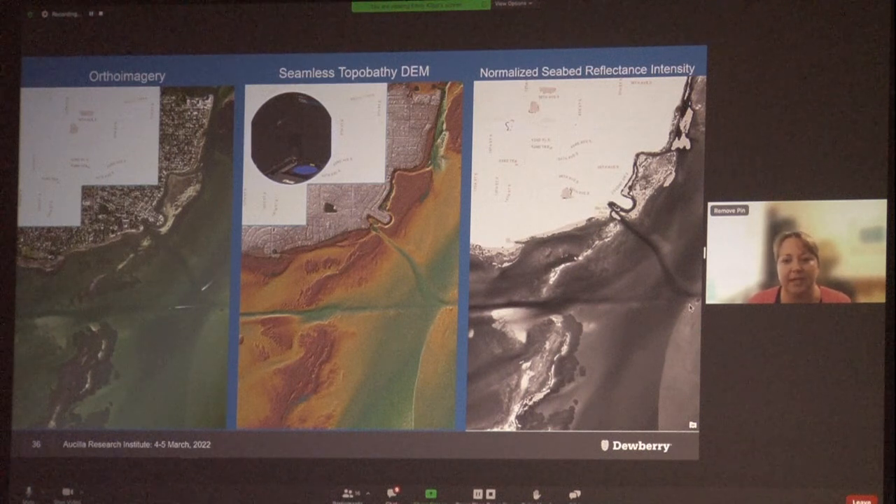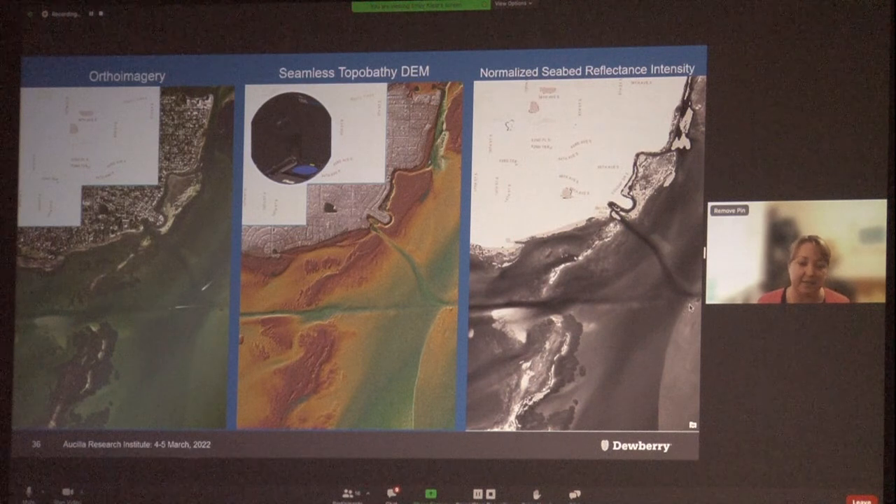And then on the right here is the normalized seabed reflectance intensity raster. And these have a correction performed to the raw intensity values from the Bathy LiDAR returns to account for attenuation due to depth and angle of incidence. These normalized Bathy return intensities will provide the baselines for generating benthic habitat maps in the study areas without the need for rigorous radiometric calibration.